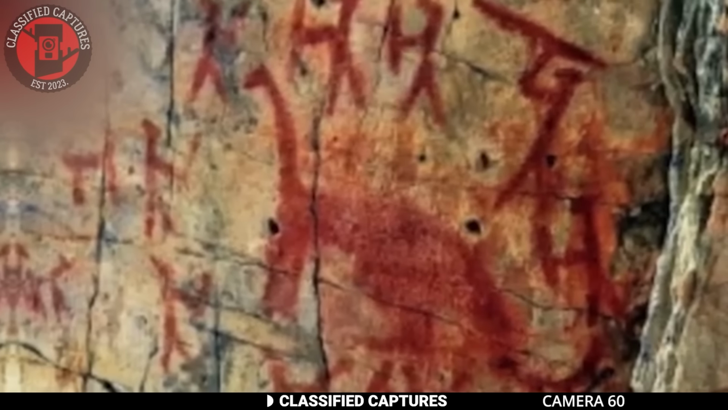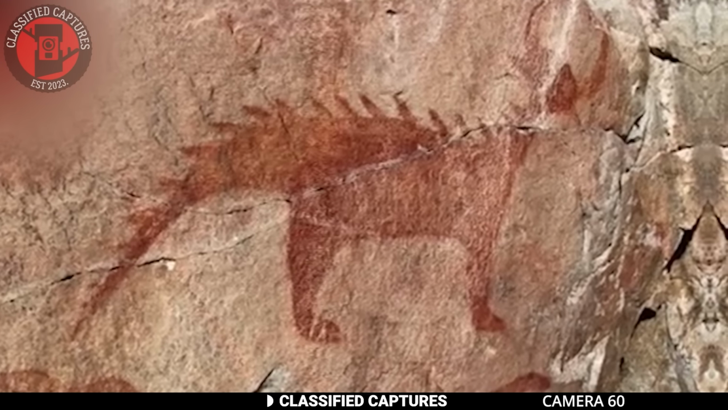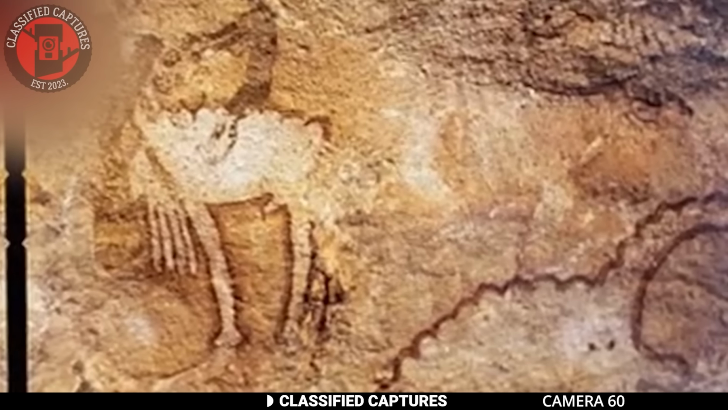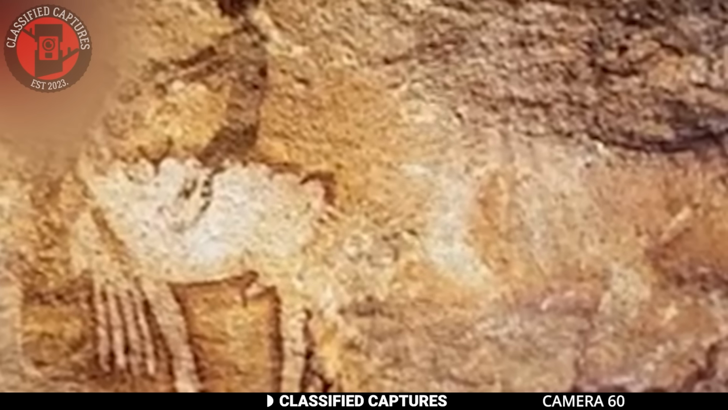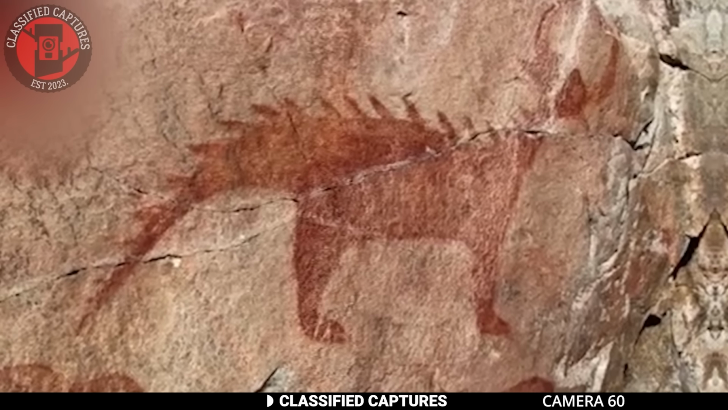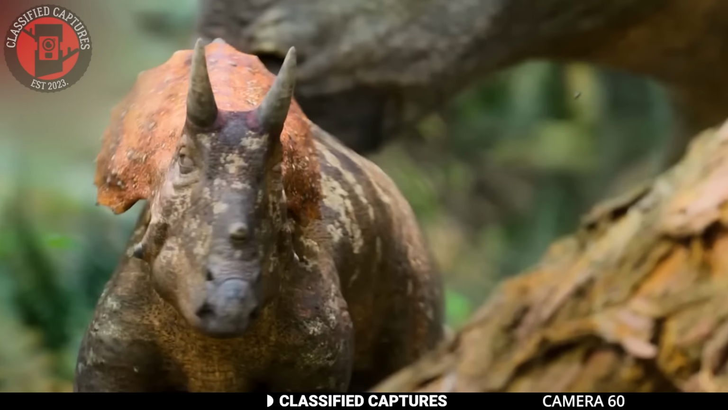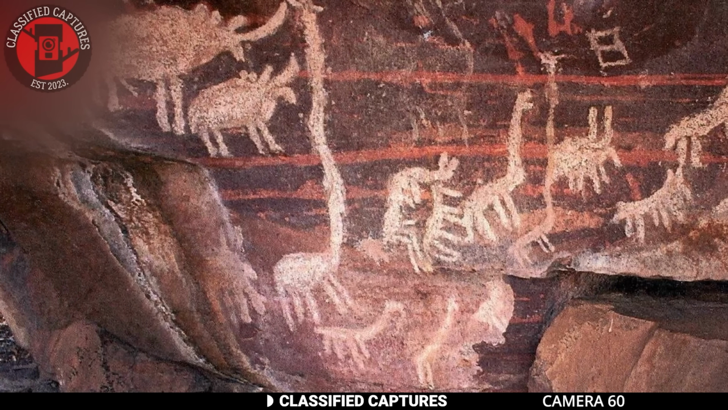While those ones are easier to understand, there are also paintings like these that have scientists scratching their heads. The one who posted it refused to tell us where it's from, but a quick look at these images and you can tell they're depicting dinosaurs. But how? Aren't dinosaurs supposed to have died off millions of years ago? How is it our distant ancestors had images of them?